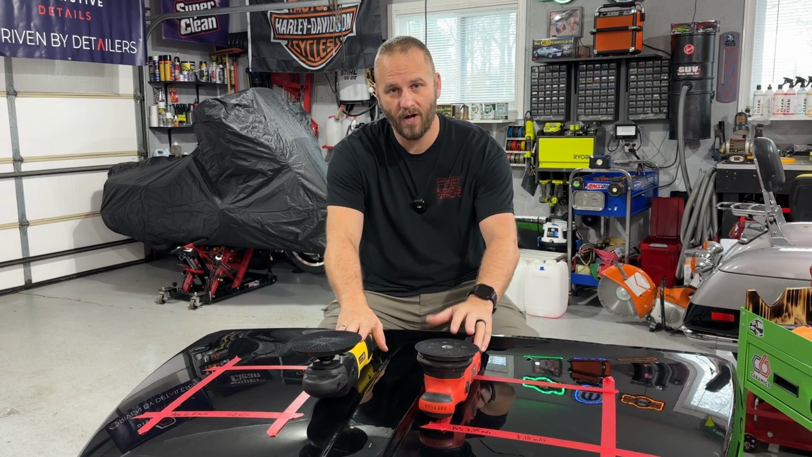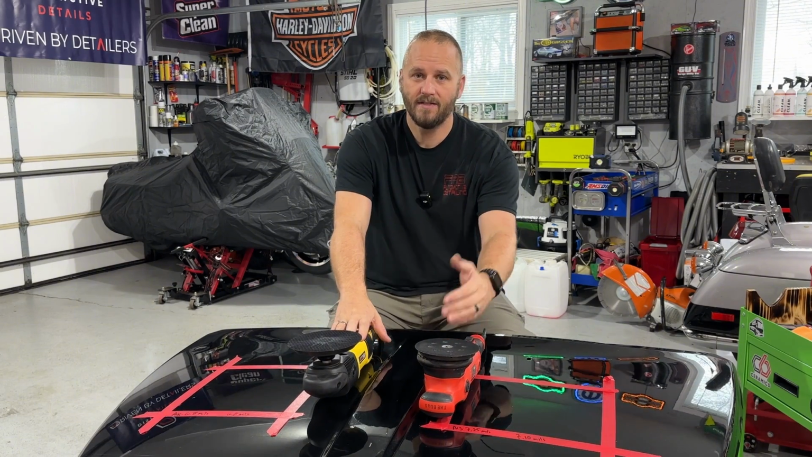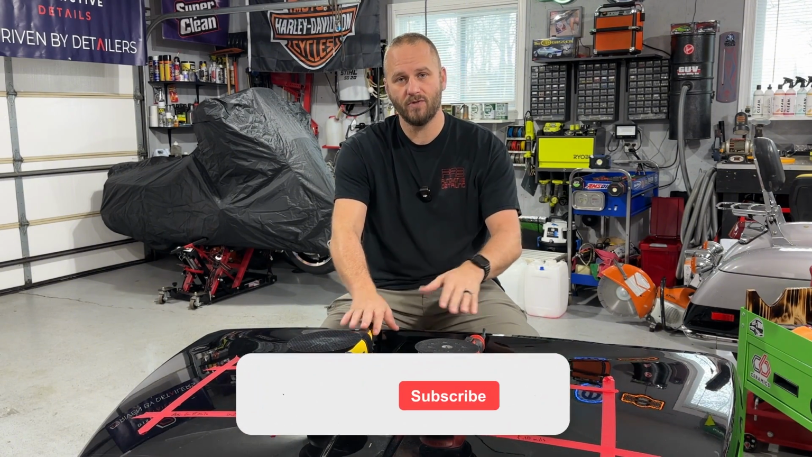Rotaries are safe when you're using them properly. DAs are safe when you're using them properly. Technique is the biggest thing when it comes to using any type of machine on paint.